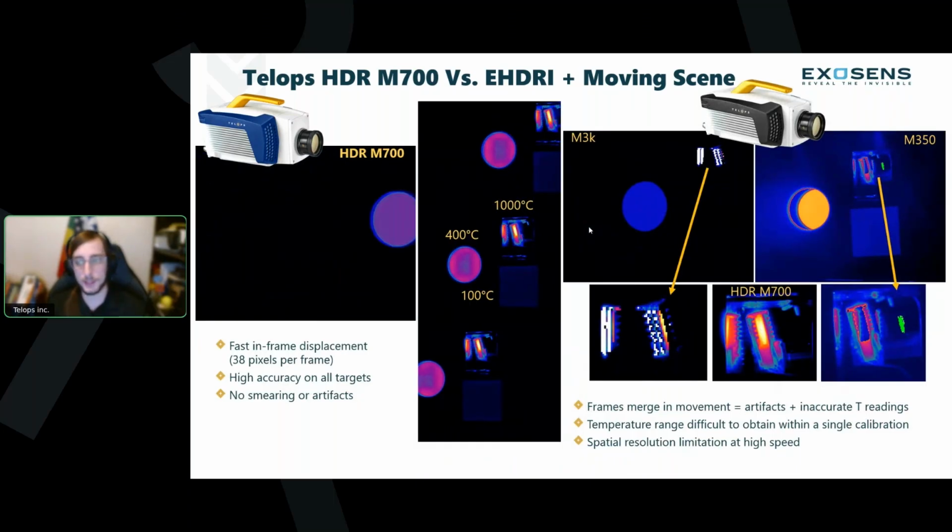And that's exactly what we see here, even with this simple experiment. The HDR M700 is able to view everything because it is using this well reset mechanism. It is one exposure, it is able to see the low temperature black body at 100 degrees C all the way up to the lab heat source at 1000 degrees. And it is able to image them directly without any need for varied exposure, without any need for post-processing, so that there is no introduced error, and we have good spatial resolution, good data quality across all of those heat sources as they move throughout the scene.